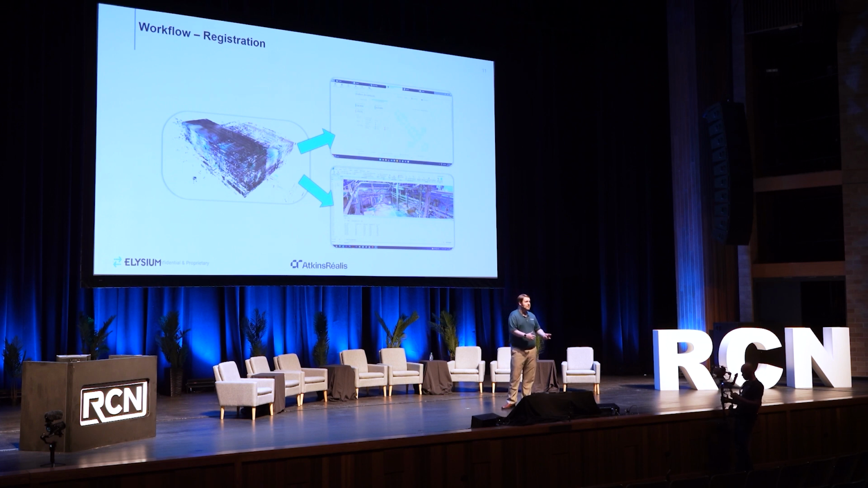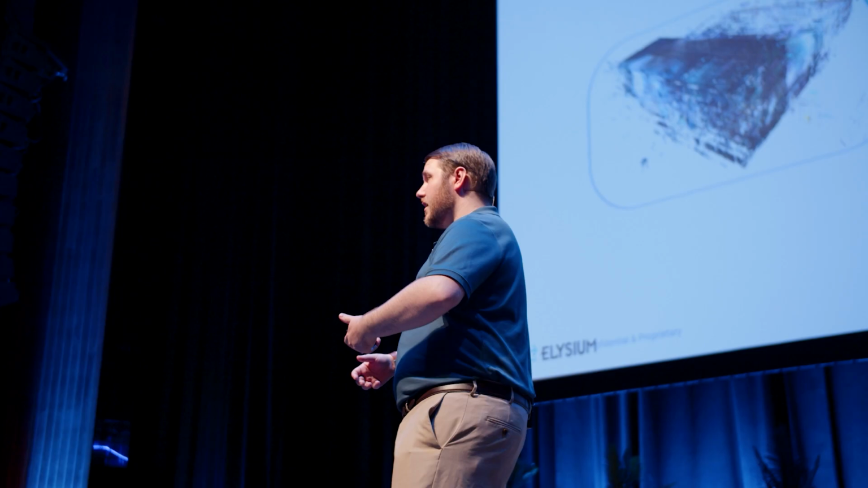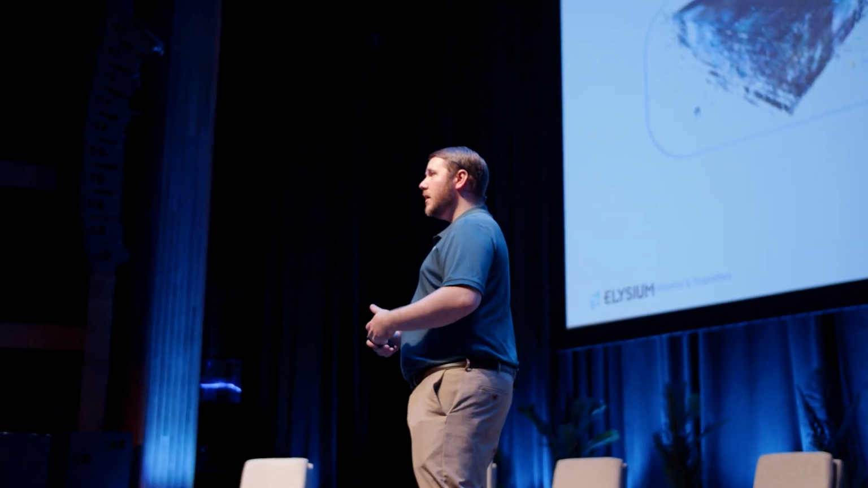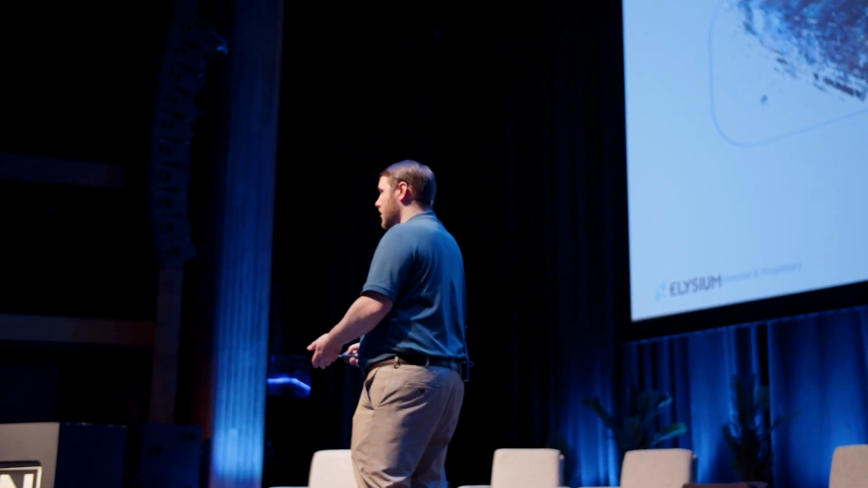That can break down to a couple of different options. Maybe you use proprietary software provided by the scanning hardware company. I've seen multiple companies here today. They all have their own solutions for registration. In most cases, using those solutions is a very strong way forward. They've developed those solutions to work with their data sets and make it as accurate and as efficient as possible.